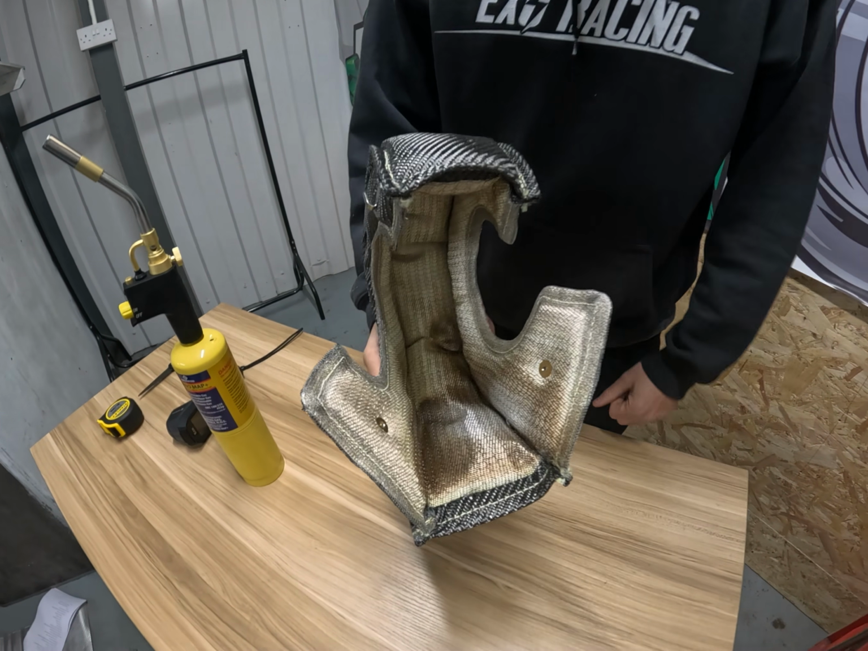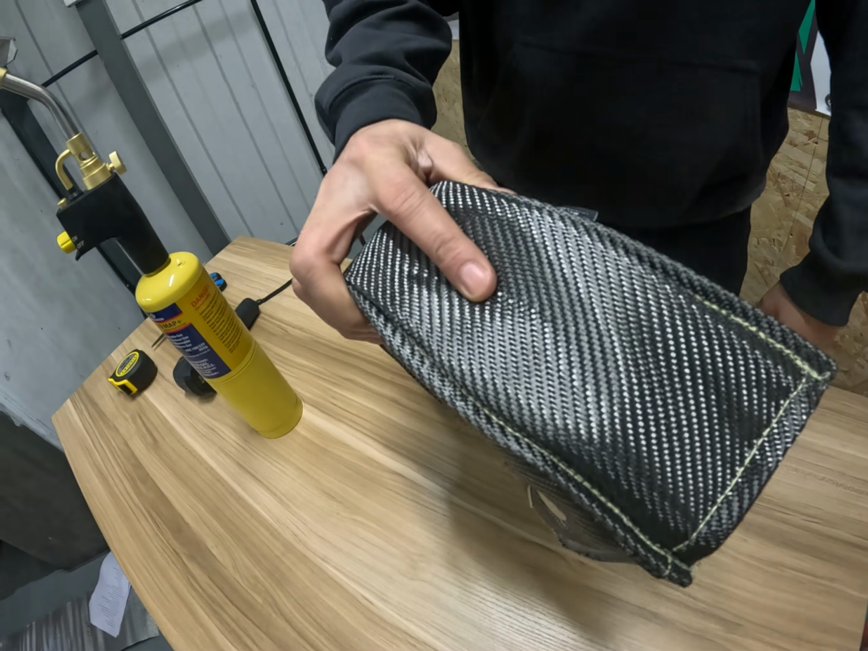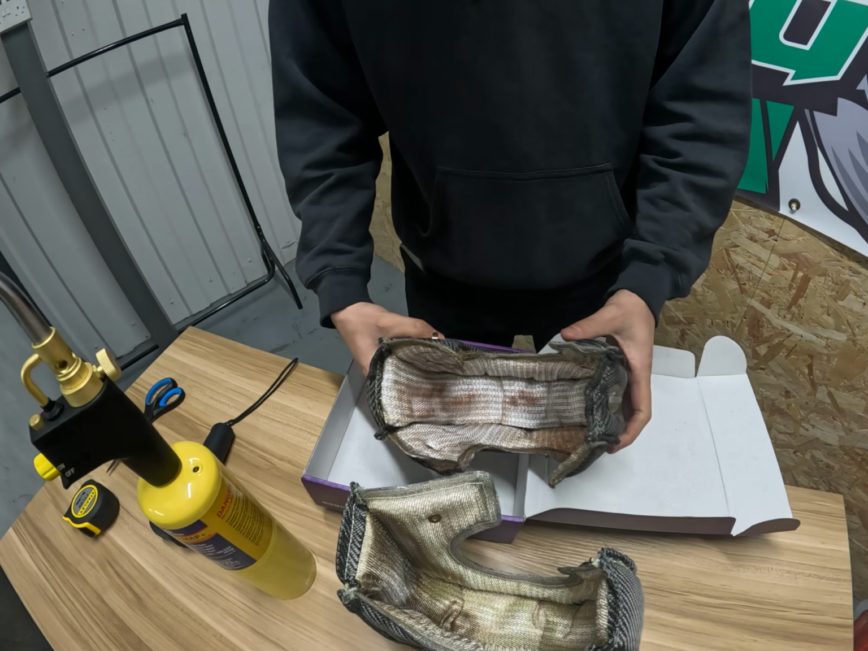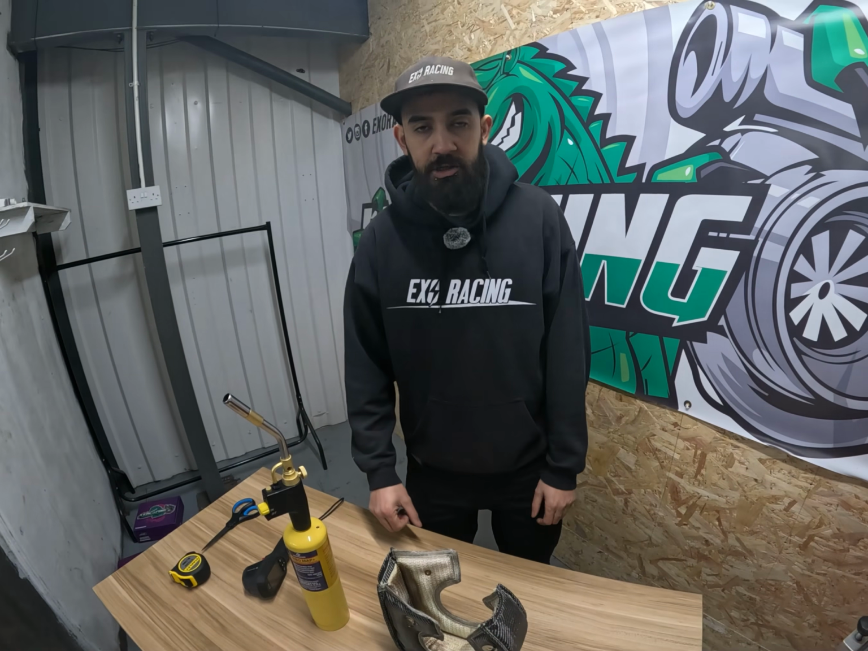Obviously, this was ridiculously hot inside, over 580 degrees. Like that, it's barely touched it at all. The outside is just normal. This was on your car for what, 2.5 years? I mean, this looks basically the same as that with heat on the inside. Pretty much, yeah. We'll abandon this test because I can't actually show you inside and outside.